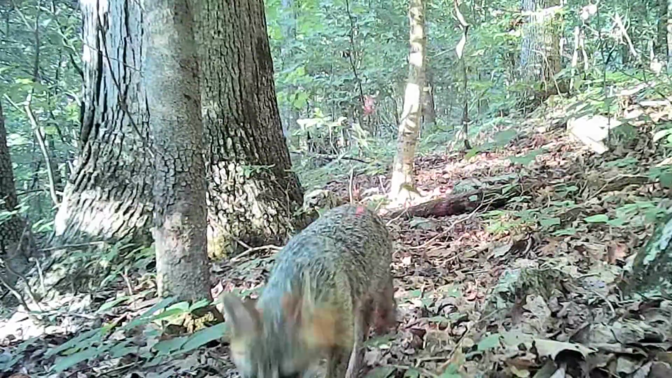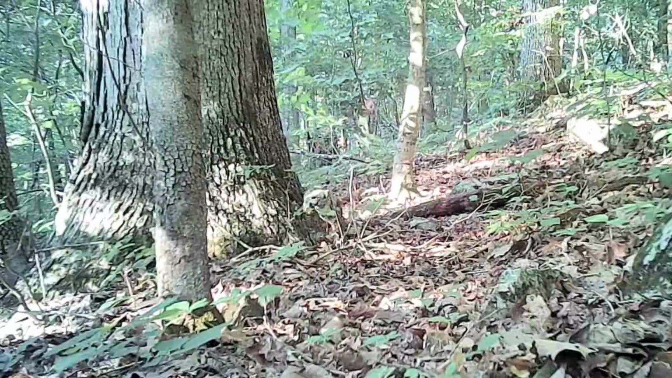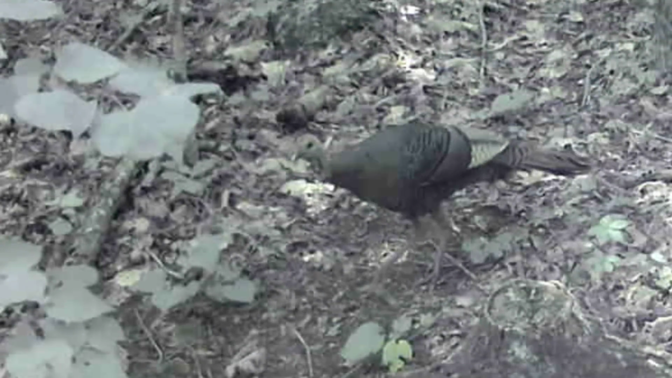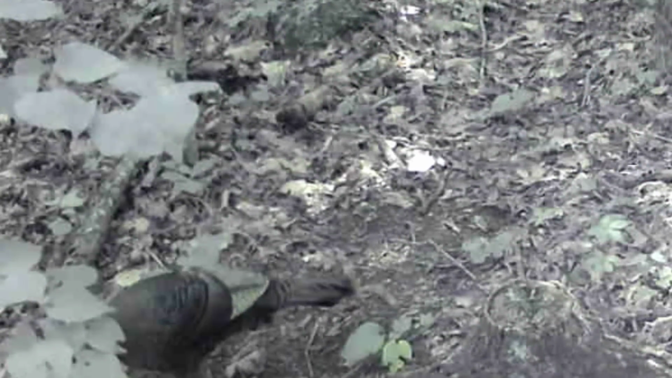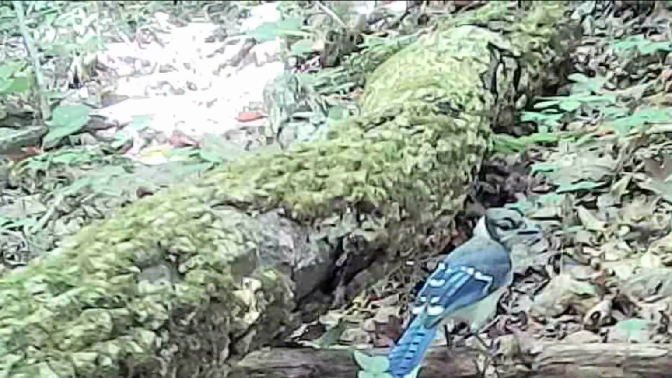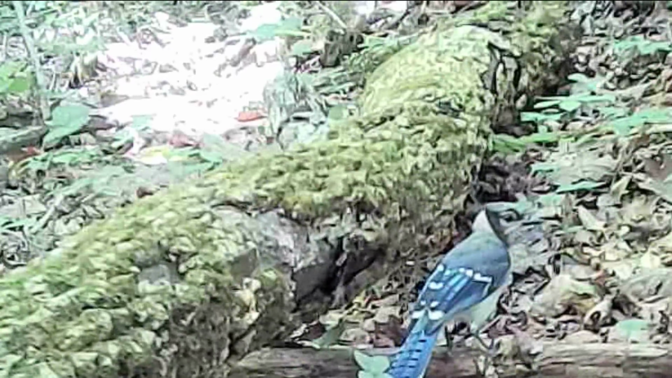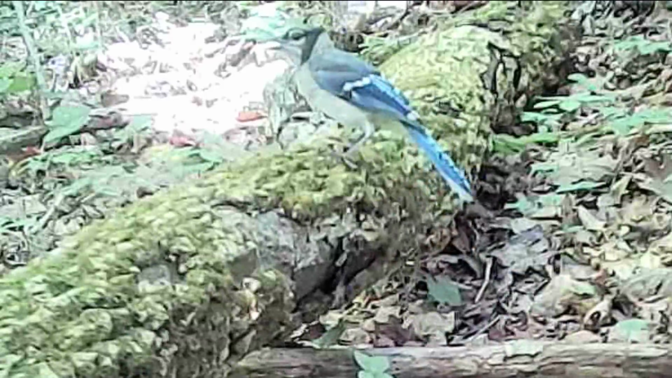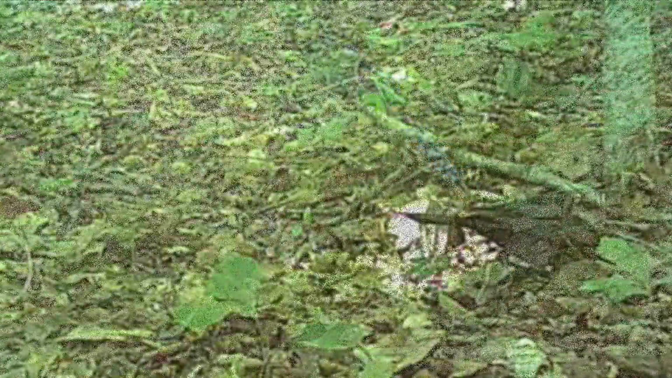And here's a fox during the day. They're feeding their young too. They got work to do. And the turkeys seem to be running around good too, but it's been so hot. I don't know how these little animals stand it. There's a little blue jay. Birds, they all trying to survive just day to day.